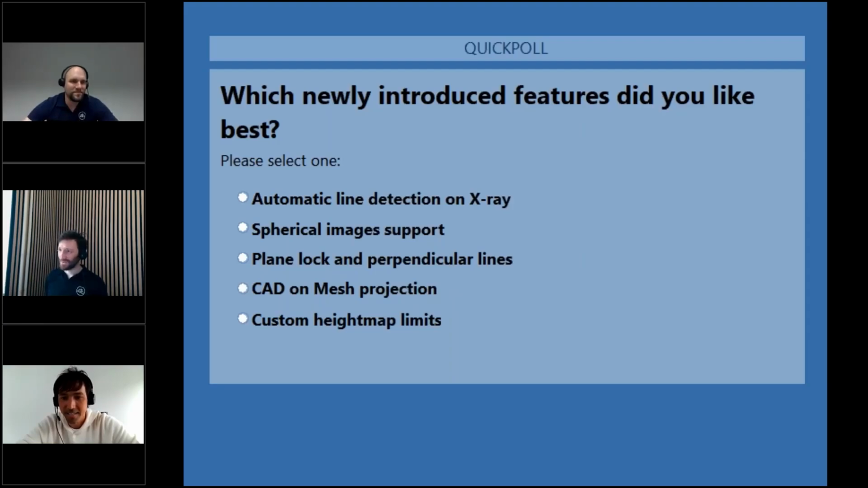Okay, the votes are coming in from all places, so that's very interesting. Make your vote count. If you need some time to think, well, think quick. Automatic line detection.